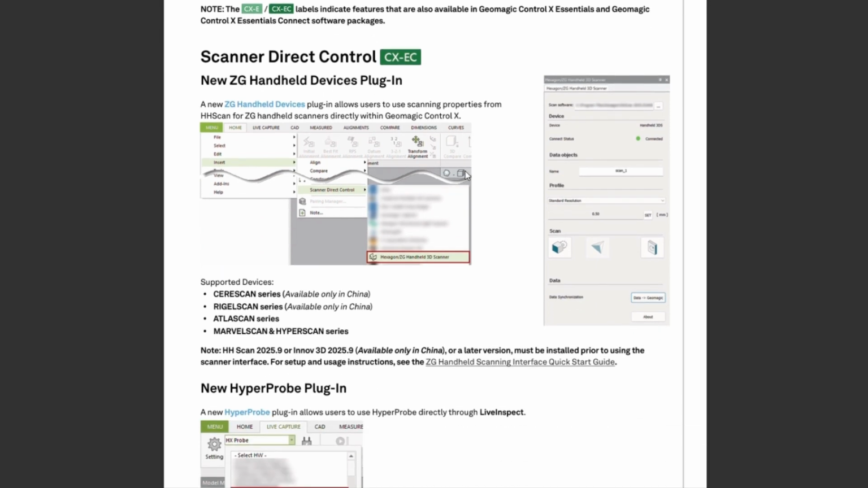So the first and biggest release is our ability to connect to even more scanners. We now have the ability to connect to the ZG handheld devices. These are Hexagon scanners. If you're listening to this from China, you have a few different scanners supported, the Korea scan and the Regal scan. But if you are US based or Europe based, you can connect your Atlas scan, Marvel scan and Hyperscan all to the software now. As part of this development, we also now support HH scan version 2025.9.